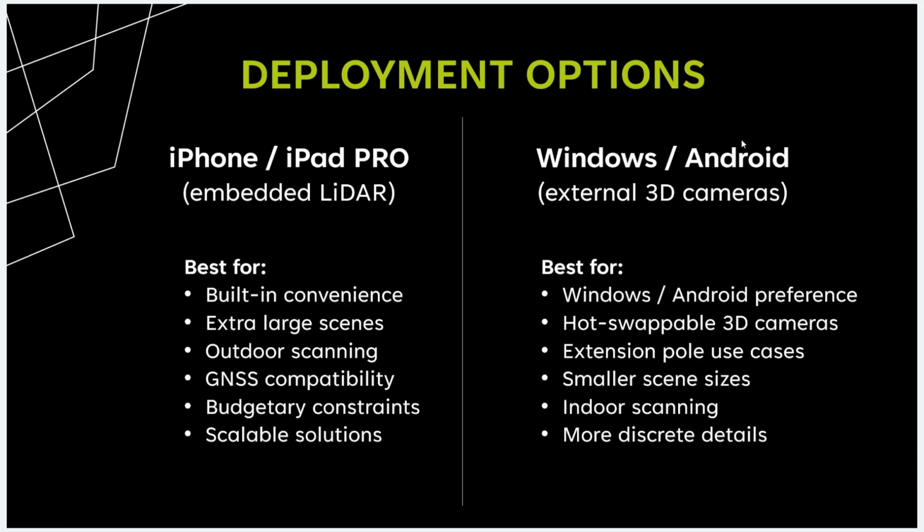So the iPhone and the iPad is particularly well suited for some of the obvious reasons, one being its built-in convenience. So, there's nothing more convenient than a 3D camera built into the phone that's already in your pocket or the tablet that's in your vehicle. It's also well suited for extra large scene sizes. So this is the nature of the iOS devices because we're able to leverage not only the built-in intelligent SLAM tracking that we have in Dot3D, but also the inertial tracking of the iOS device itself.